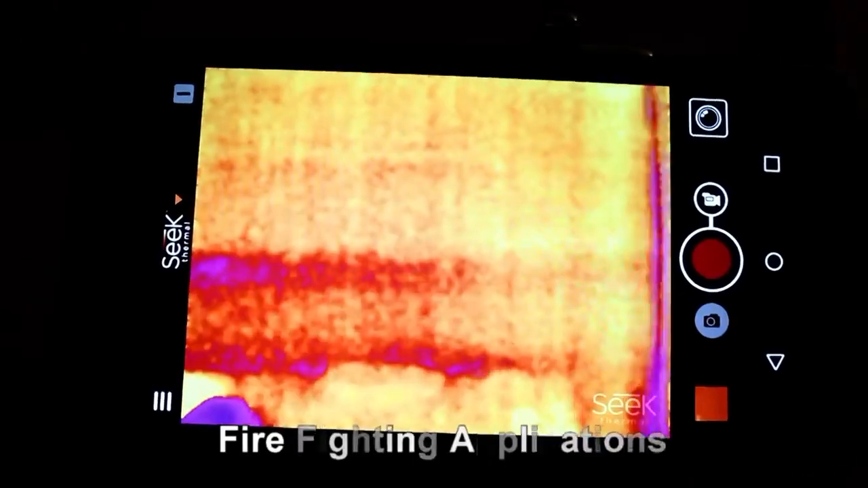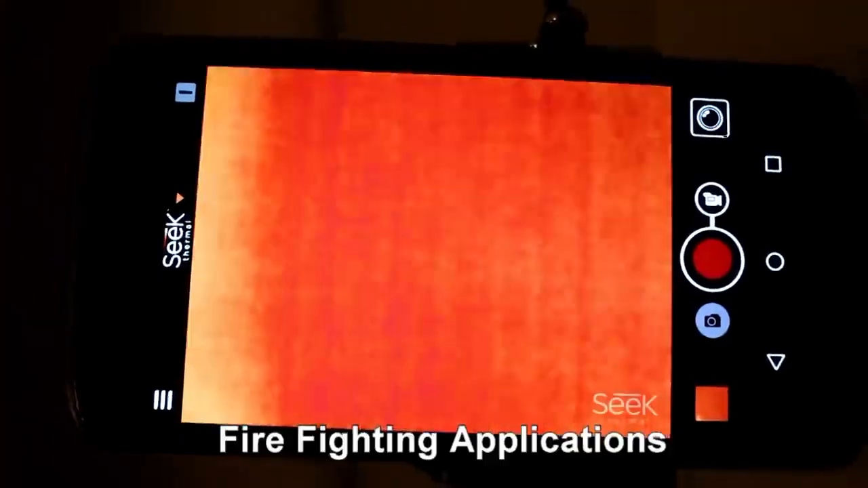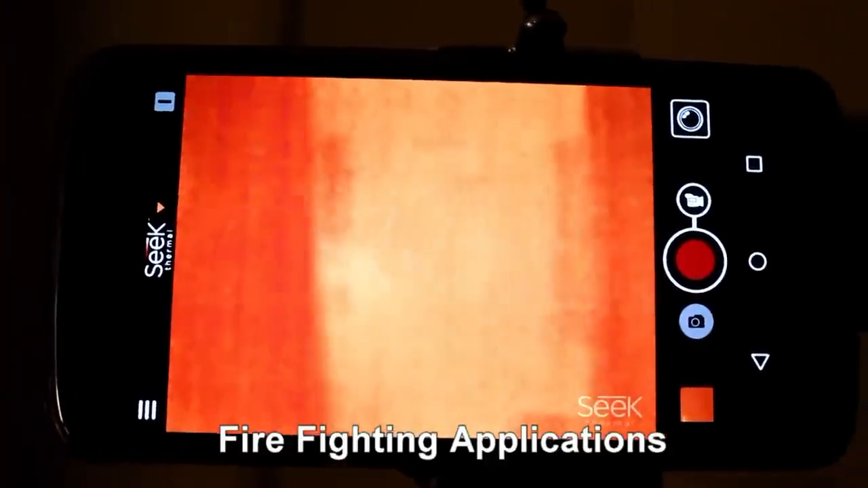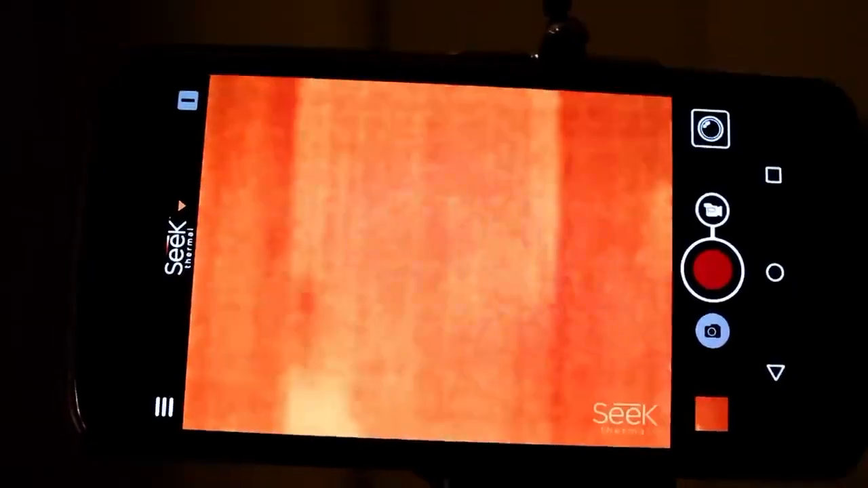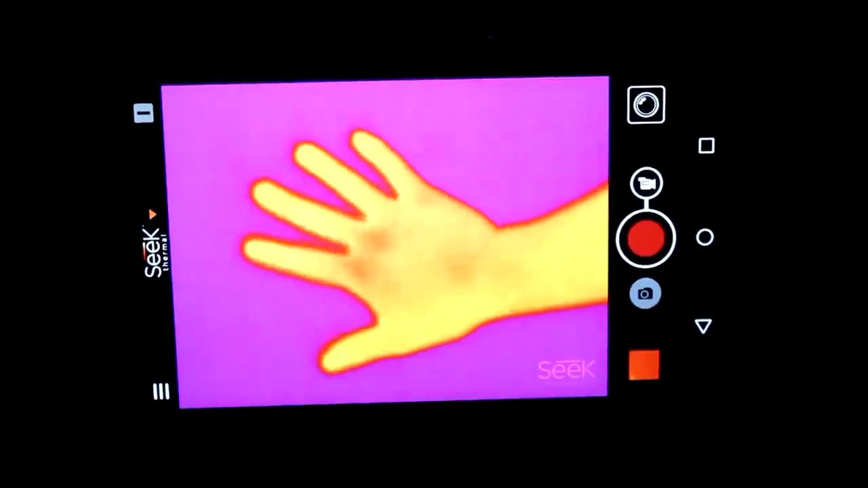You can't see behind a wall or a glass with a thermal camera, but firefighters use it to see if there is a lot of heat behind a closed door. For example, here, you see that the door is quite warm, but it's because somebody is taking a shower in there.